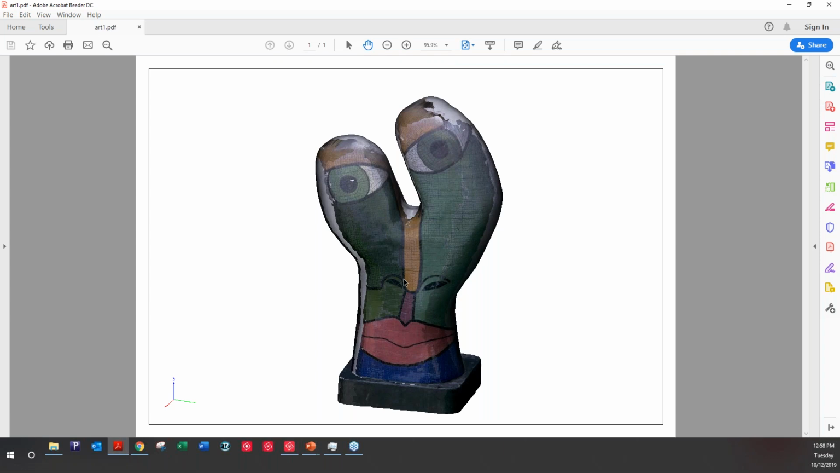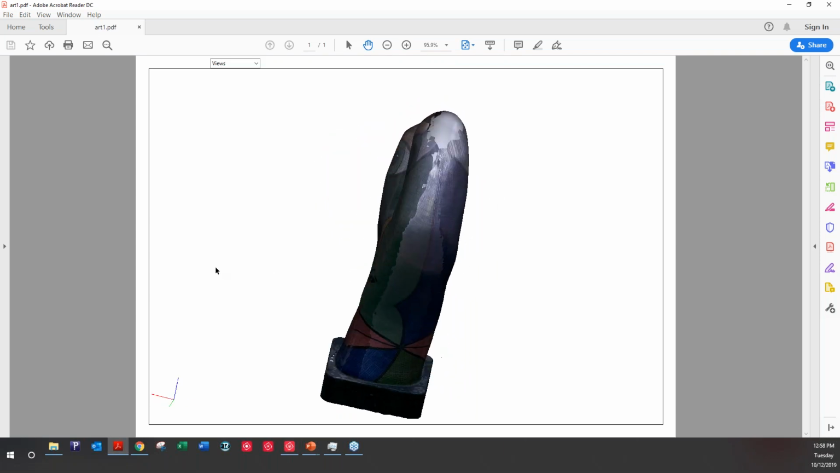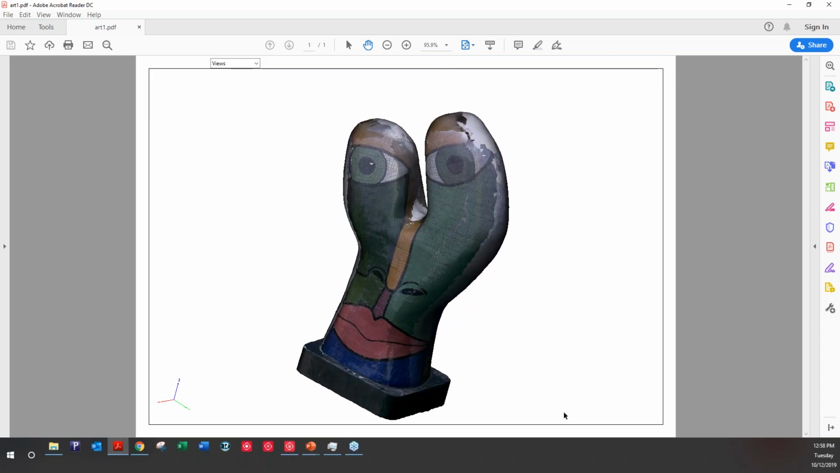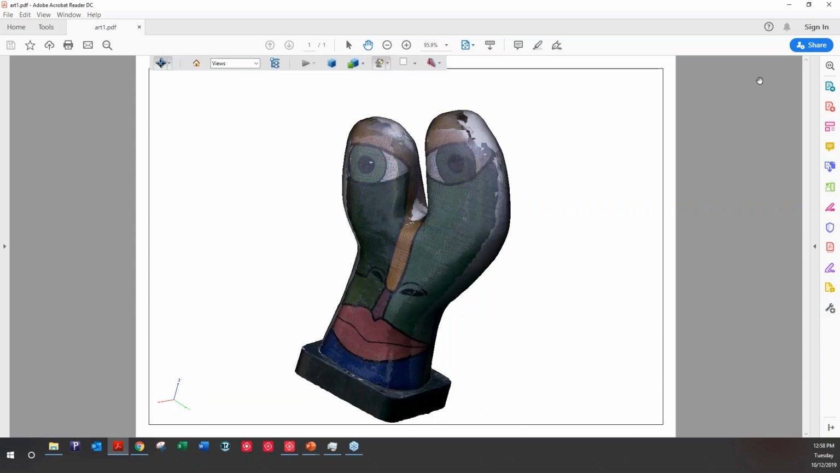If I just increase that, you always have to trust the document, and then when you click in the scene, it's going to load it, and then it lets you turn around and look at all the texture on it. So that's your full 3D data here. That could be your deliverable for that model.